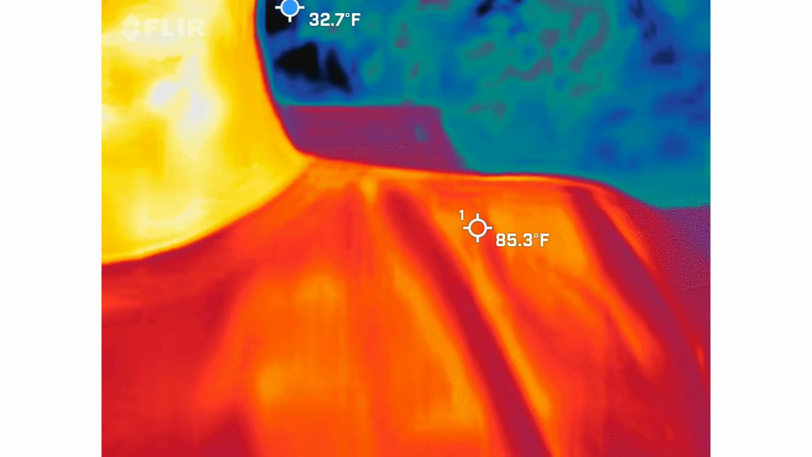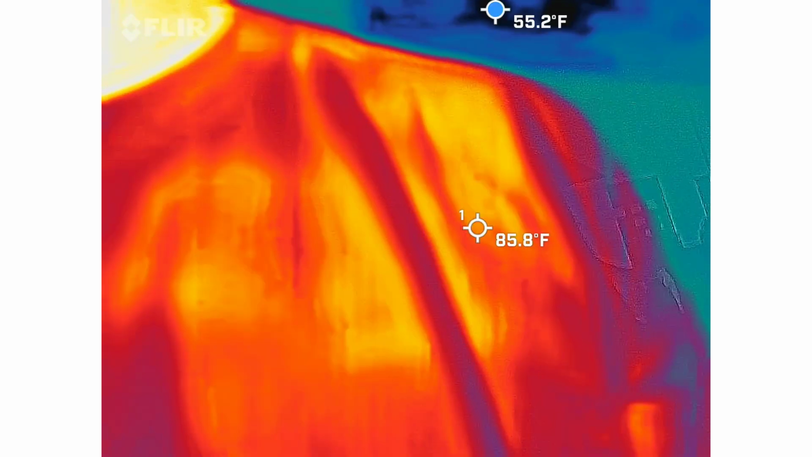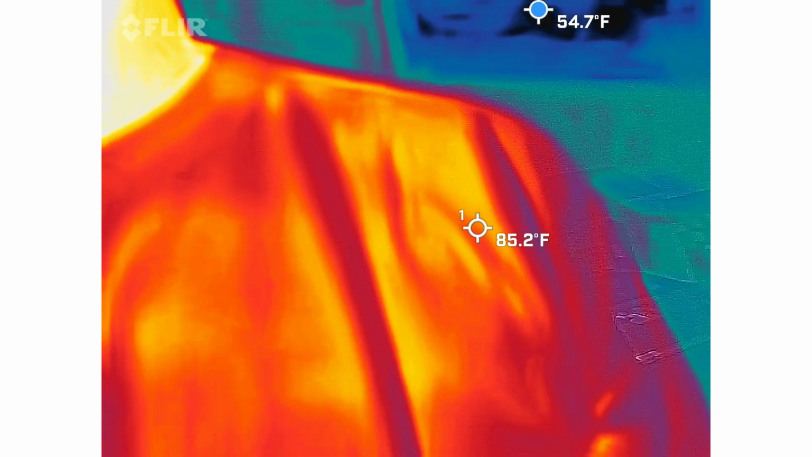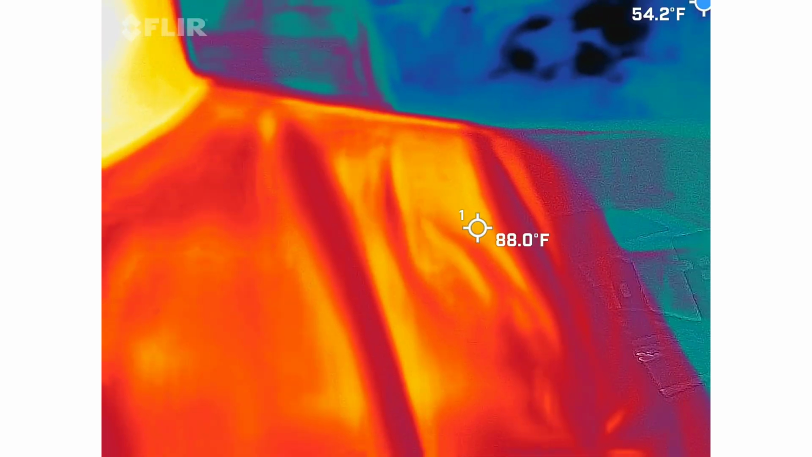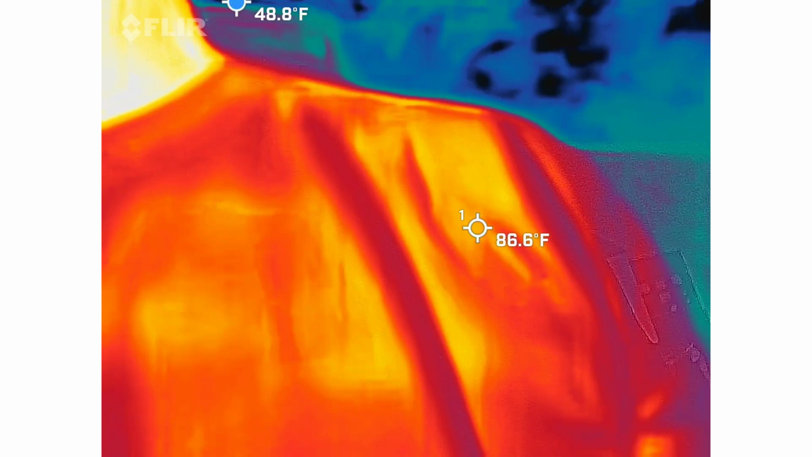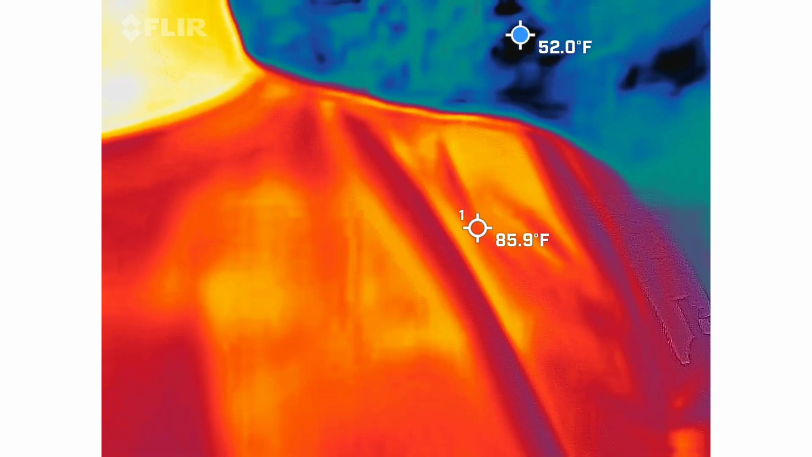Cold anomalies, we do find them. The cool thing is that I have a blue dot bouncing around the screen. You can probably see it now. It's probably landed on something black or blue, probably a windshield or a piece of glass, because that's usually the coldest thing out here. That's showing the coldest spot in the frame at that moment. It's going to move all over your screen. It's there to help guide your eye when you get your video back. That's the cool thing about it.